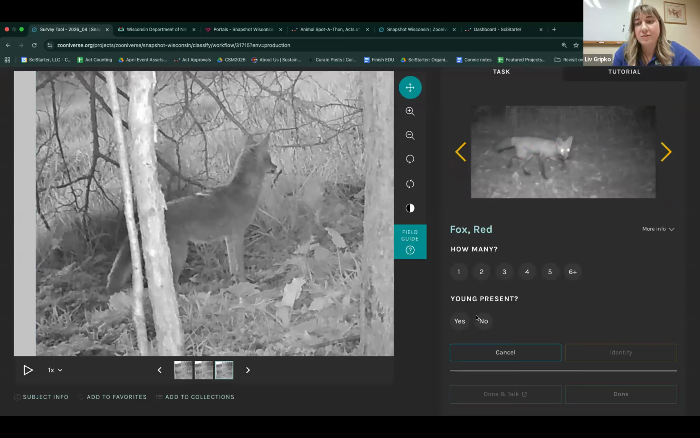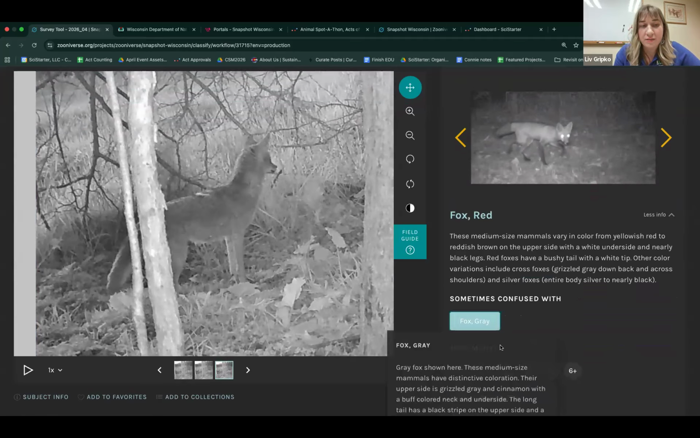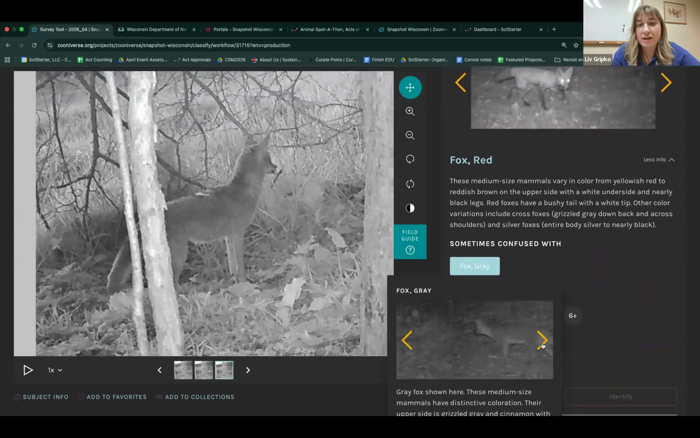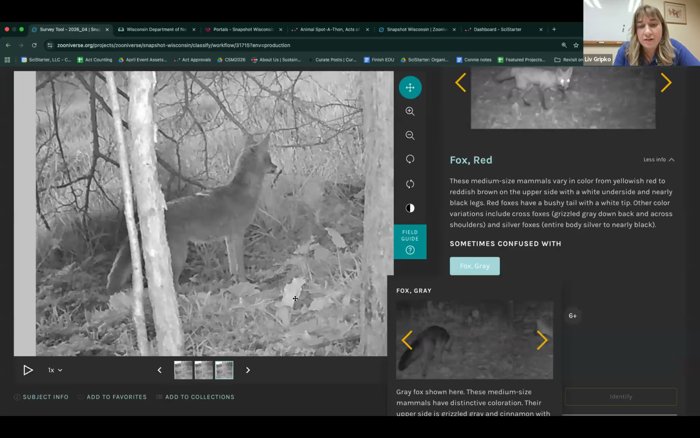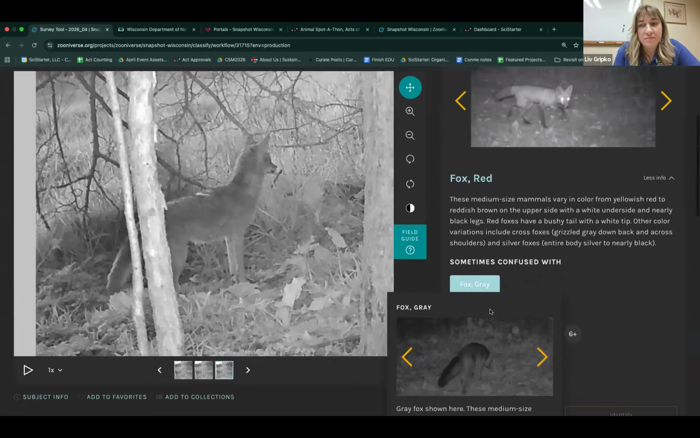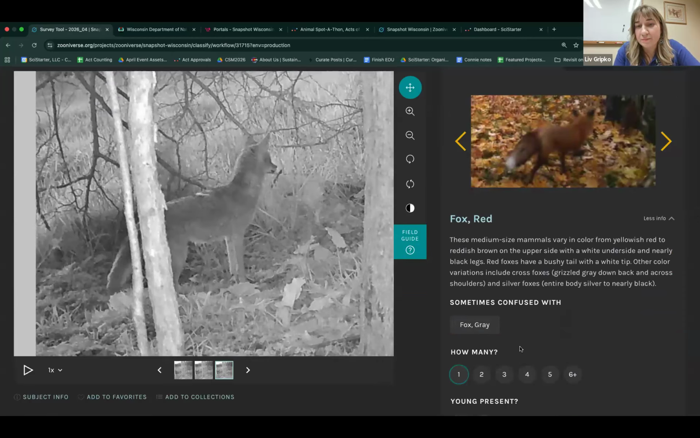In Wisconsin, we have coyotes, wolves, and then two different types of foxes, the red fox and the gray fox. A key feature about the red fox is they usually have dark, sock-like markings on their legs, and there's usually a very distinct white-tipped tail. That can be distinguishable in nighttime photos when there's no color present.